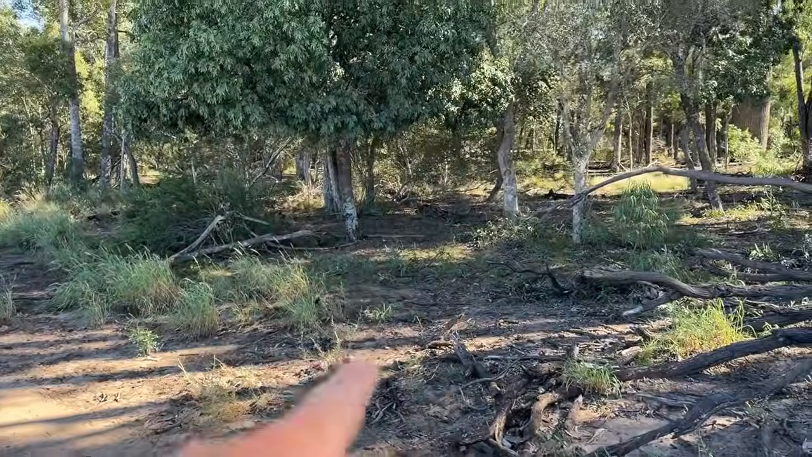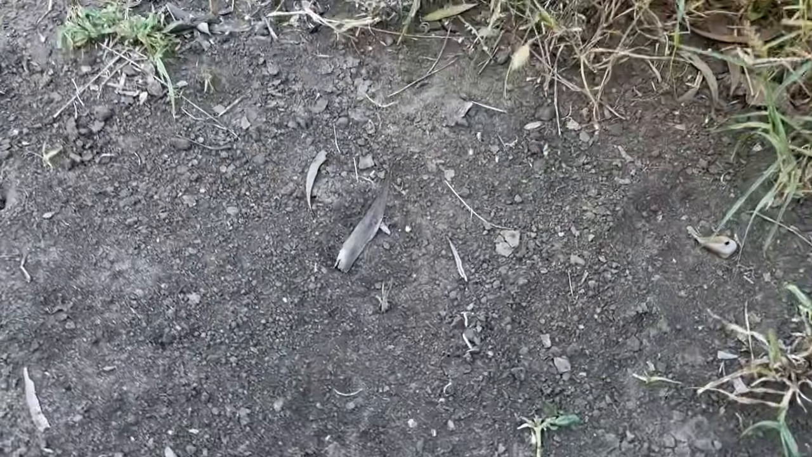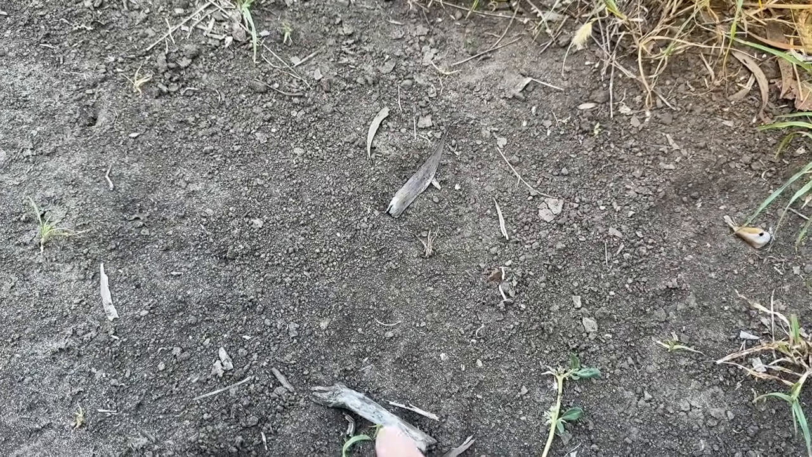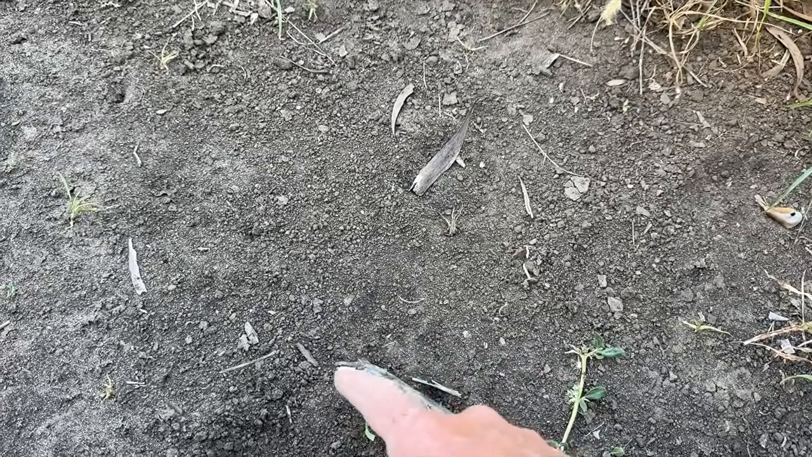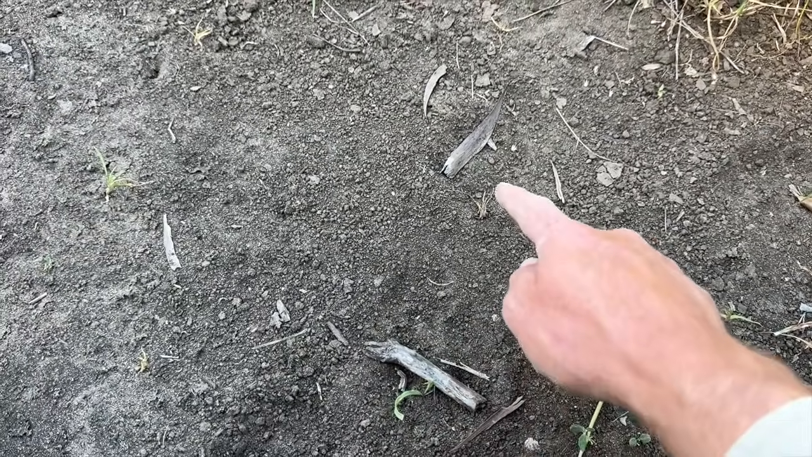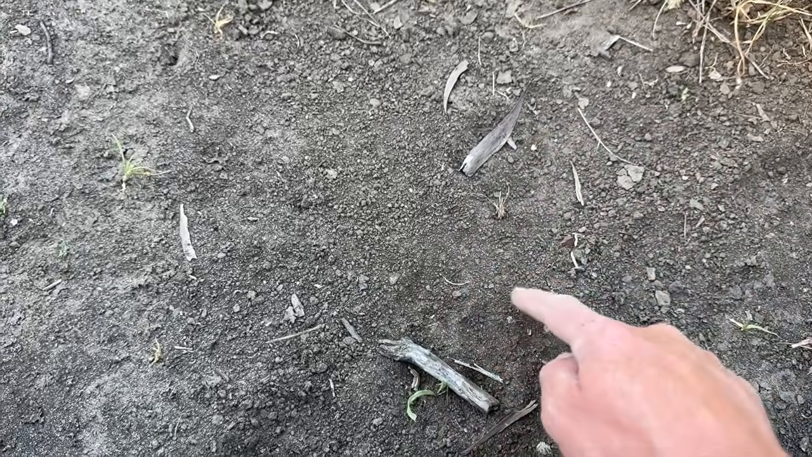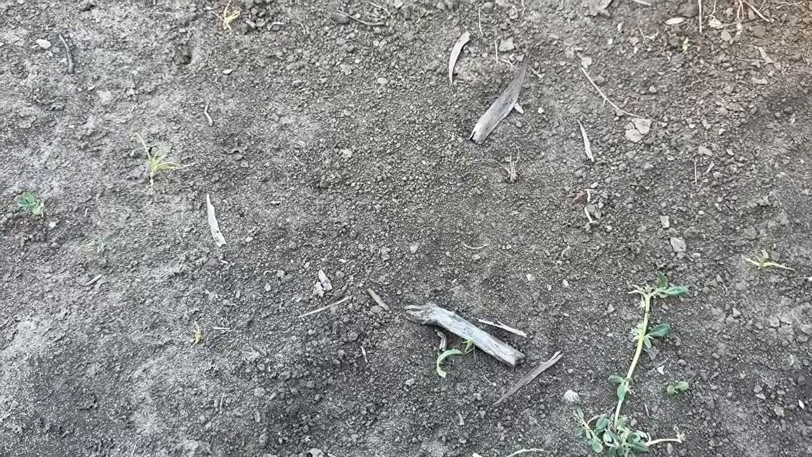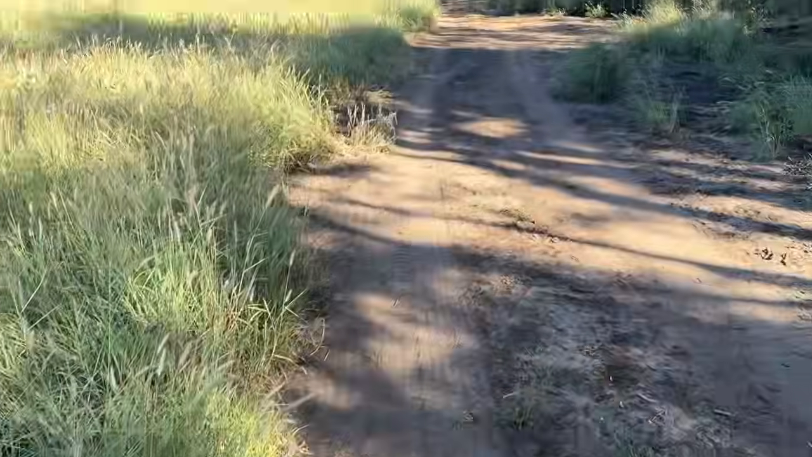There's that one over there where I got that other dog coming along here, and look at this. Missed it again. He stepped here the other day, so I put a stick right where he stepped, just near the edge of the trap. And another fresh print right there, and there's the pan right there. So anyway, sometimes you just get unlucky, but that's how it goes.